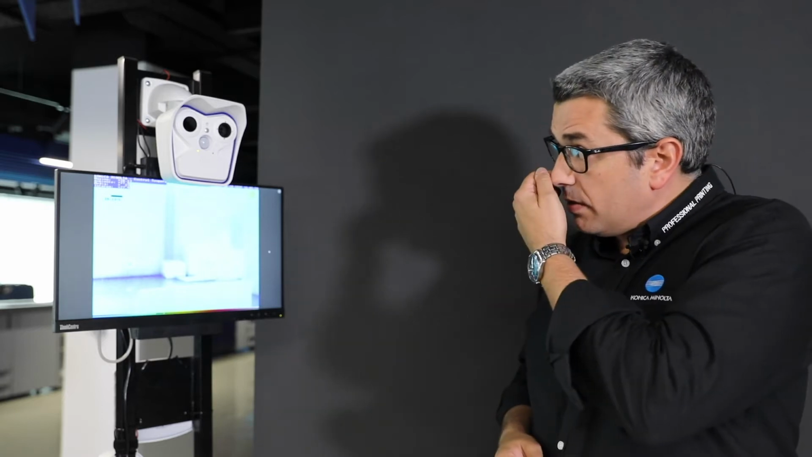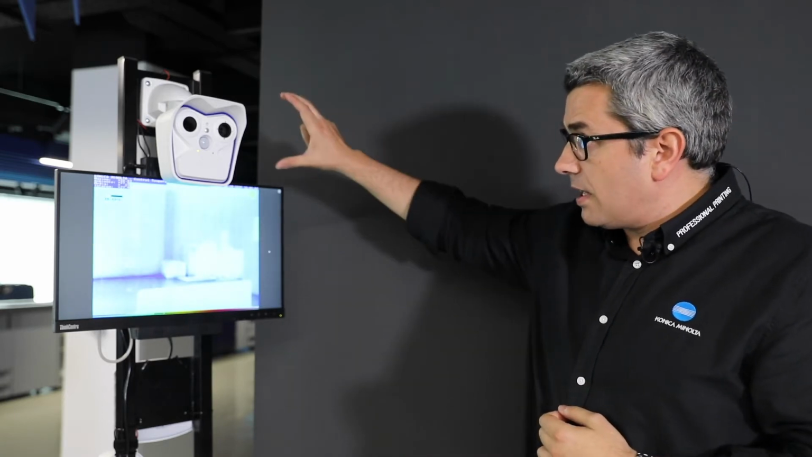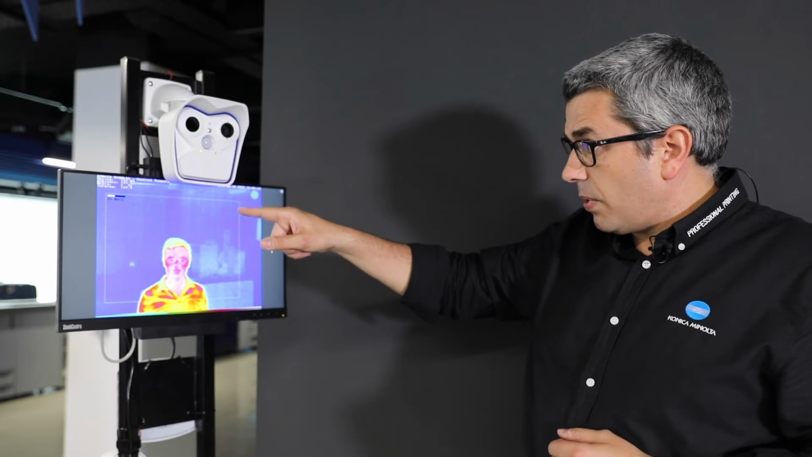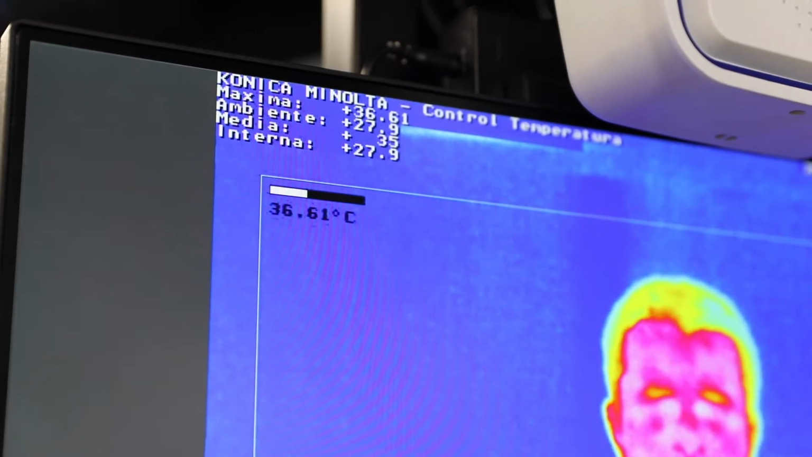Well, here we are with the actual thermographic offer. We have a simple stand where we have mounted an M16 camera with a screen where you can be measuring and actually seeing the temperature of a person once he's put into the correct spot. Now we can see my colleague has presented himself in front of the camera. We have 37.09 degrees, which is a more than normal temperature for a person.